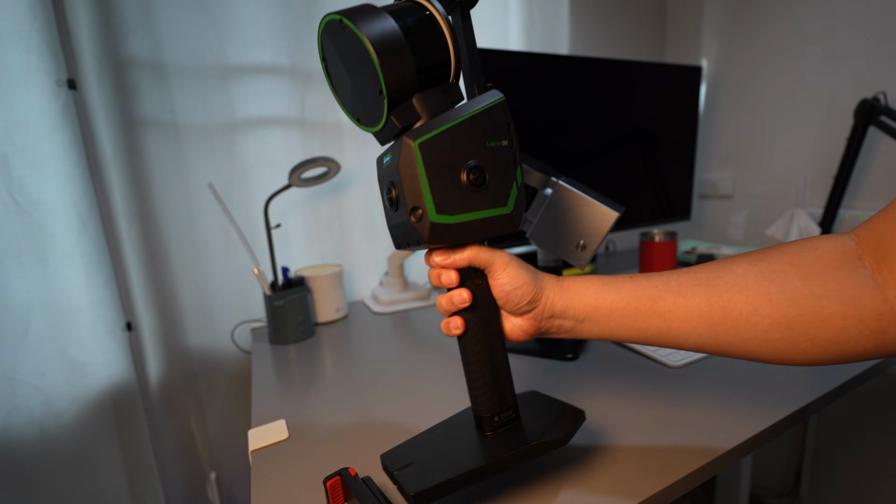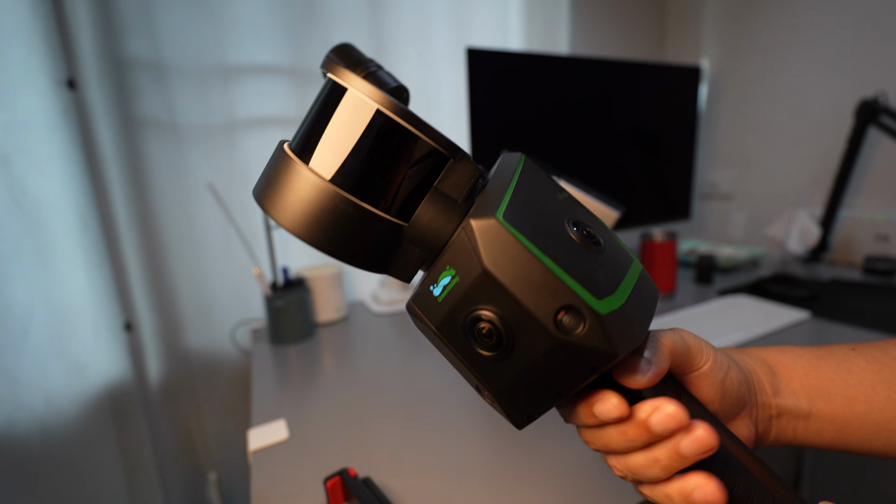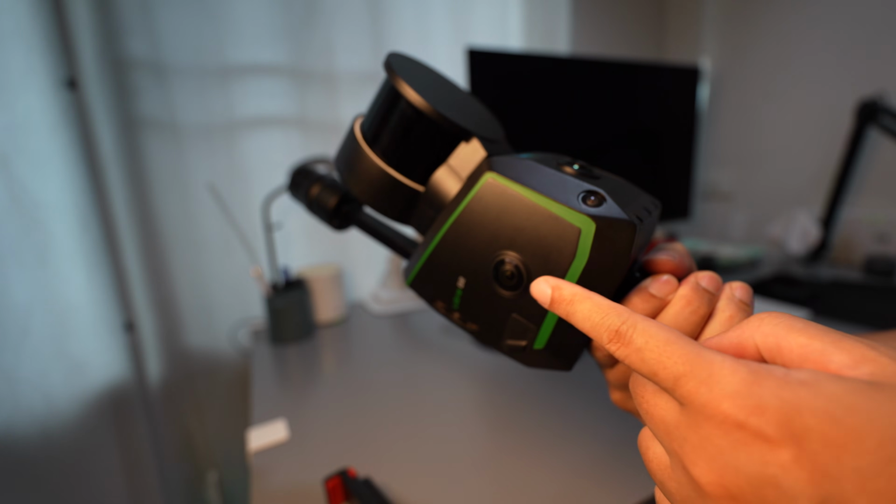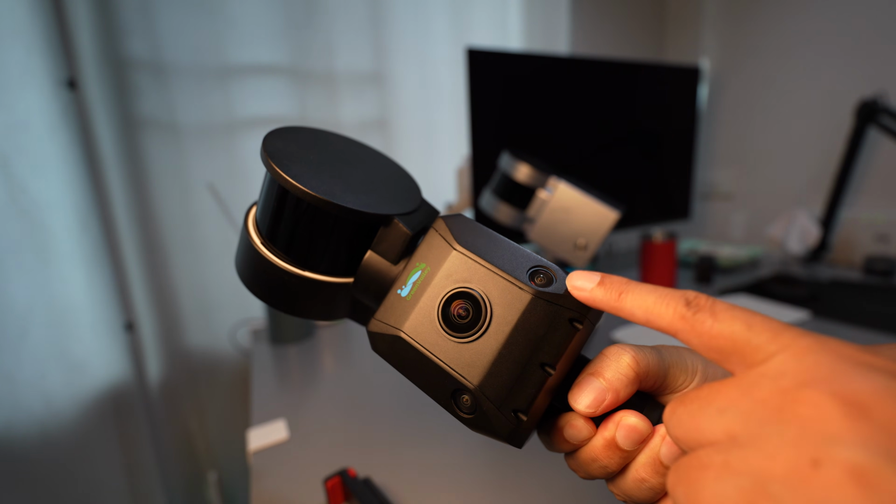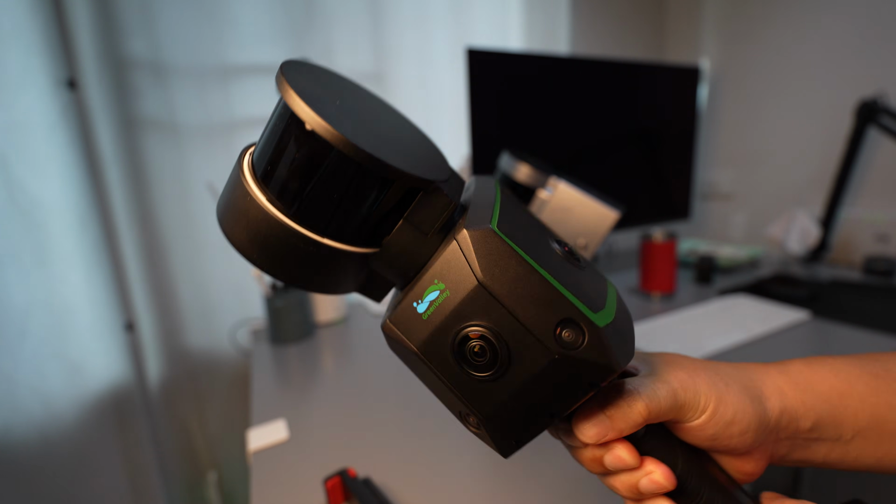The LiGrip O2 is equipped with three 12-megapixel RGB photo cameras. Most LiDAR scanners only come with two cameras. It also includes two virtual SLAM video cameras, each with a 1.3-megapixel sensor.